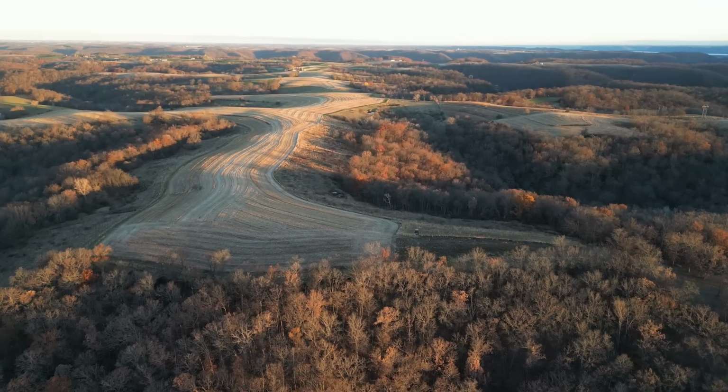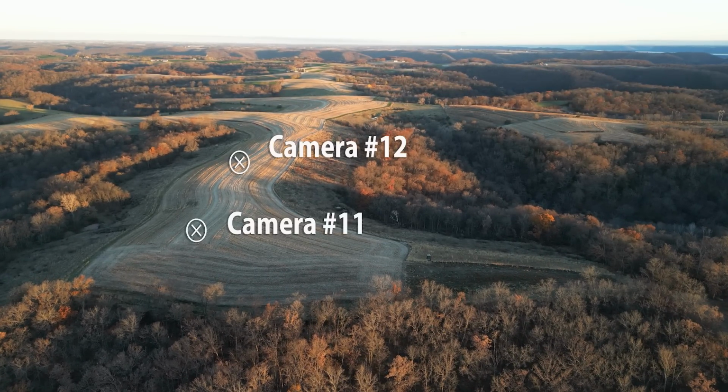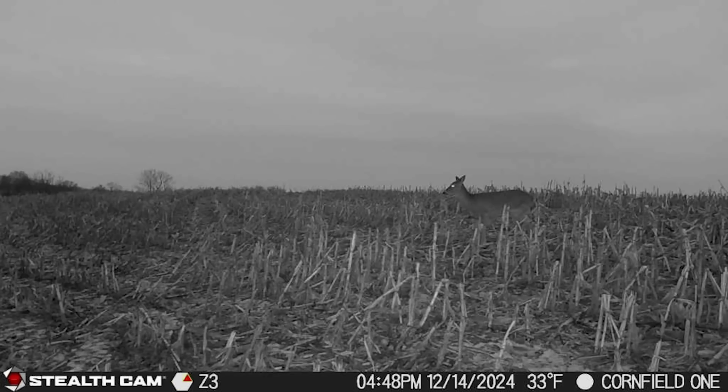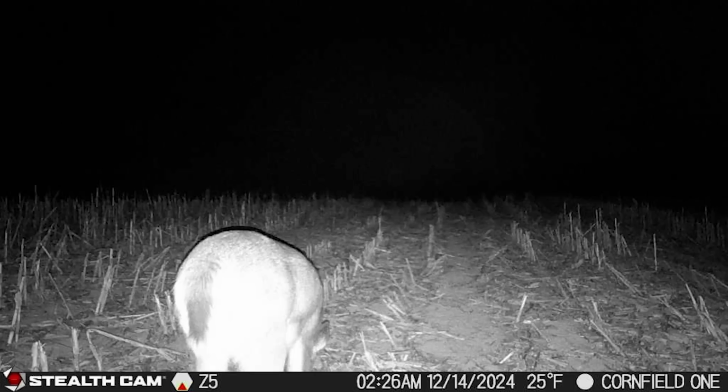This next camera is located right in a picked cornfield. And you're going to see some activity on here, but very little daylight activity on this camera. And the next one here is very similar. It's just a short ways away, maybe 100 yards away on that same picked cornfield.